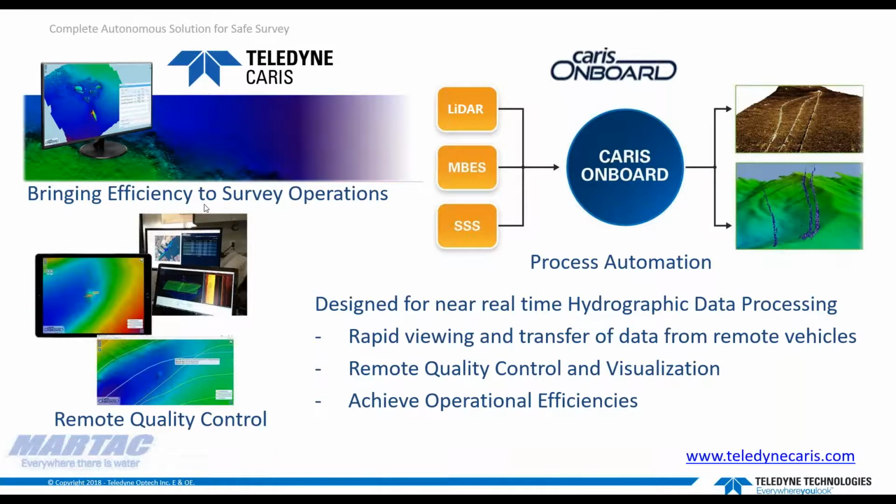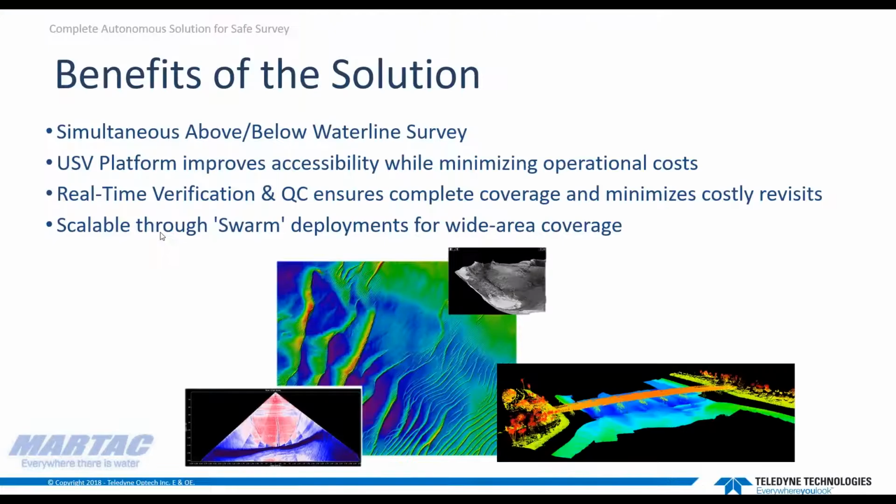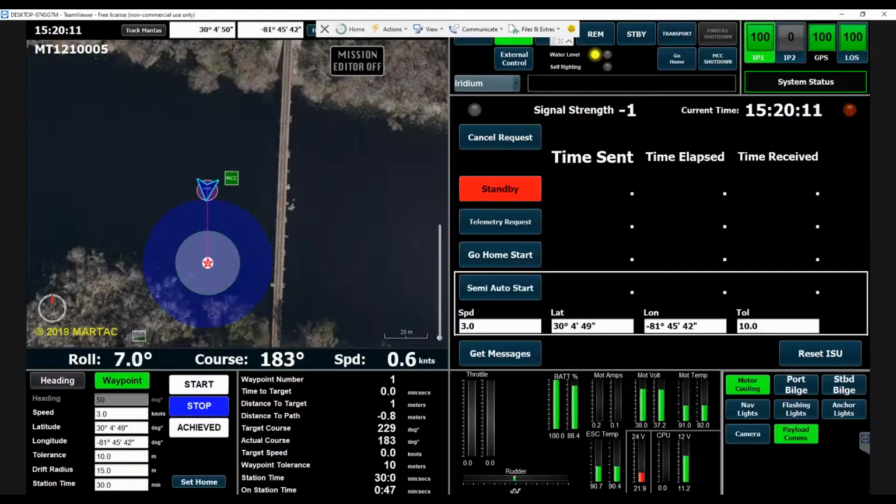So now we're going to switch over to the live demo going on in Florida. And I'm going to switch over now to my live view. And this is the system in operation in Black Creek. So to start things off, I'm going to hand things over to Tom again to talk about the command and control system you see on screen. Tom?